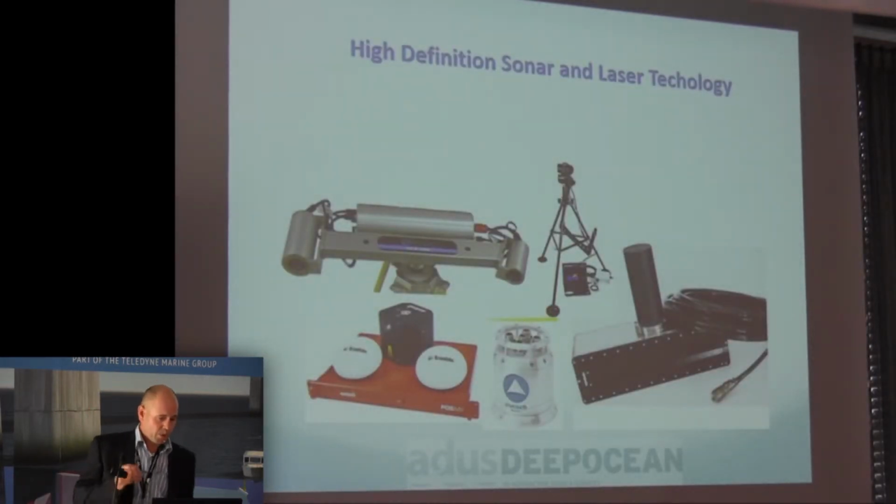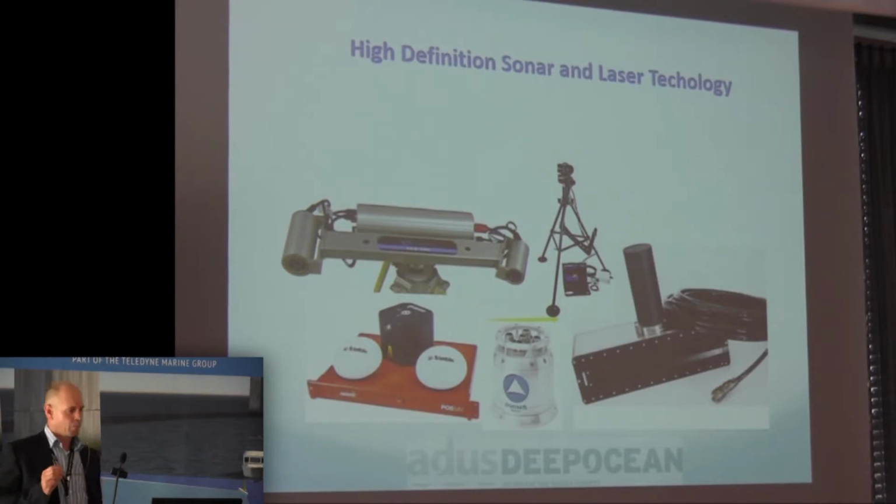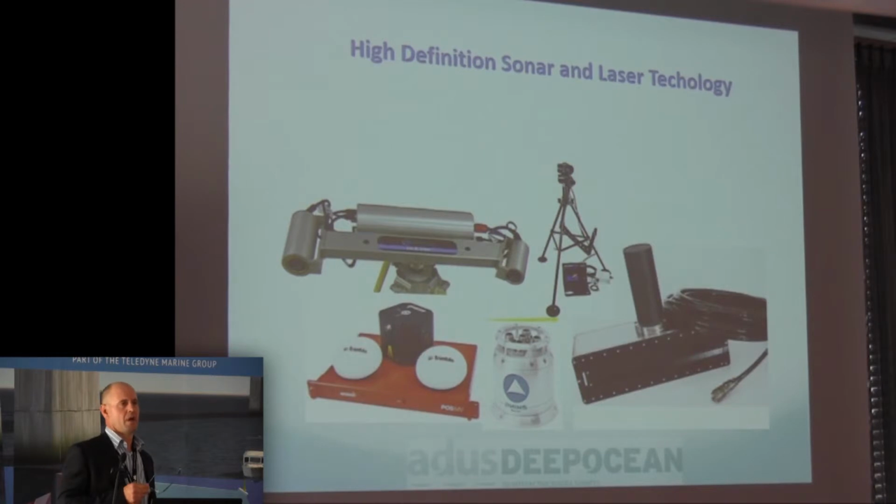Right, but as I said, we're not doing anything special particularly. We are using an array of standard survey and hydrographic techniques. And when I say standard, obviously I don't mean to put the Teledyne products down. Obviously top of the range, wonderful equipment. We always try and maximise the quality of data by using the best quality equipment. And that goes from subsea laser through to multi-beam, and indeed in-air laser as well, which I know you've already seen this morning.